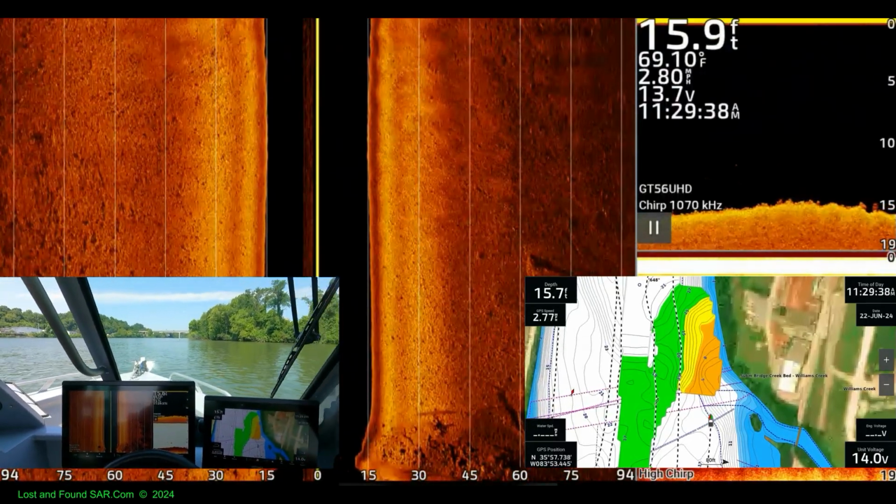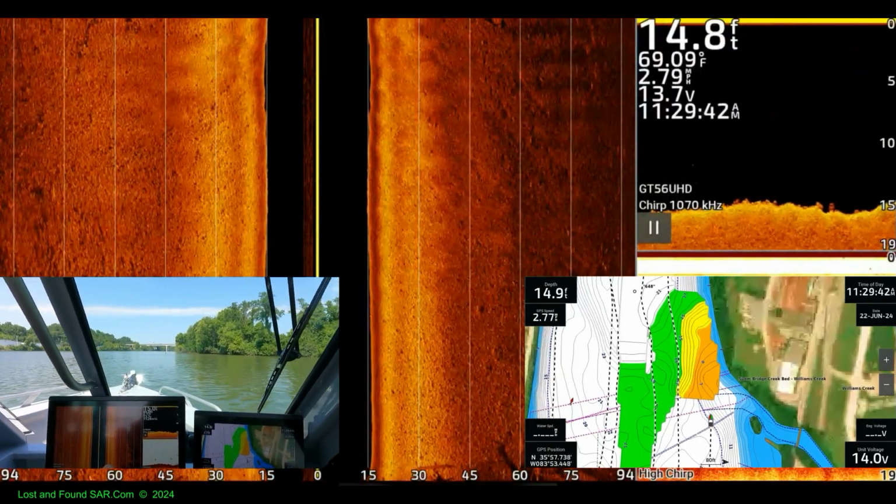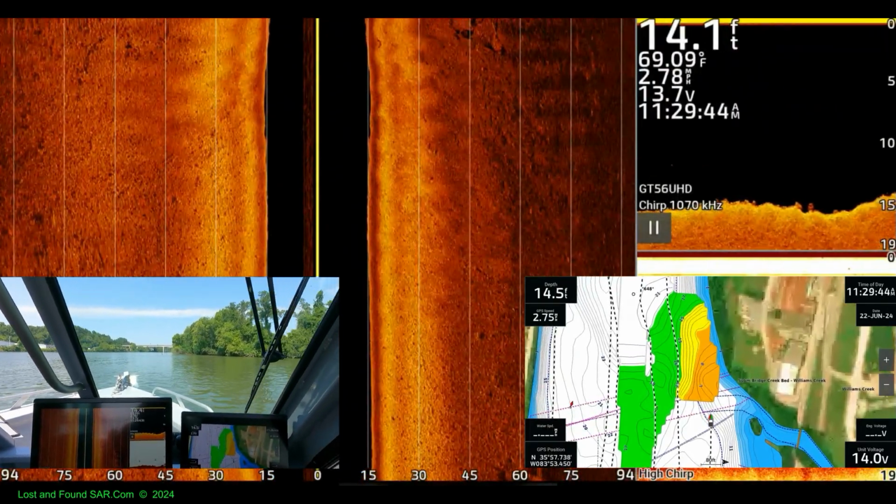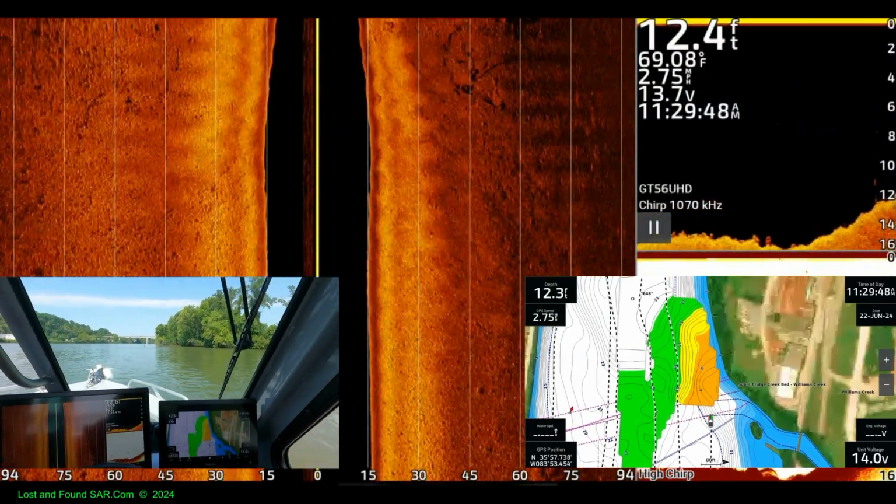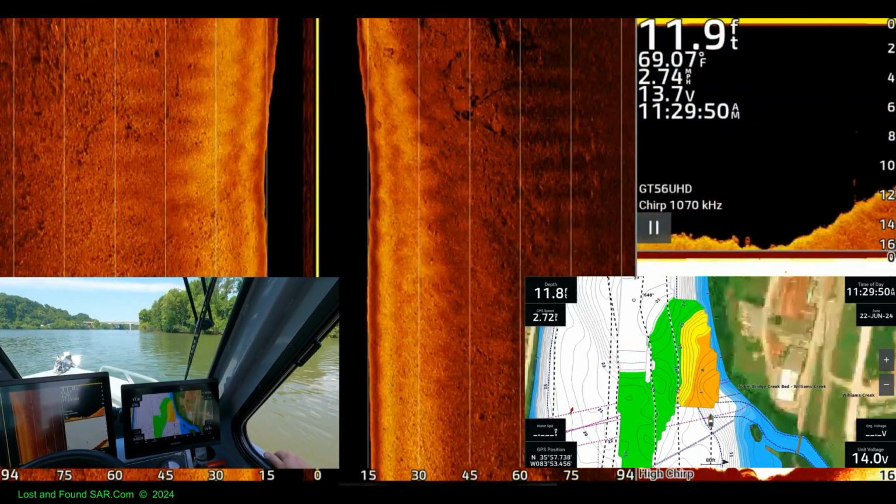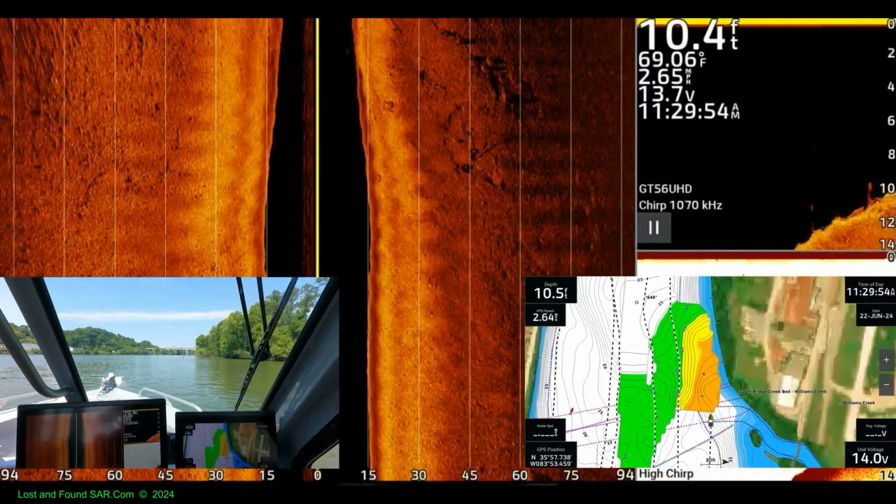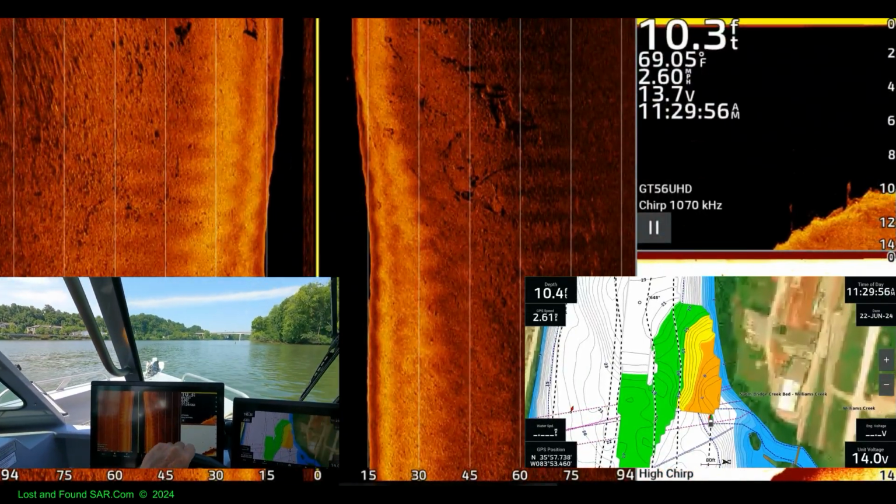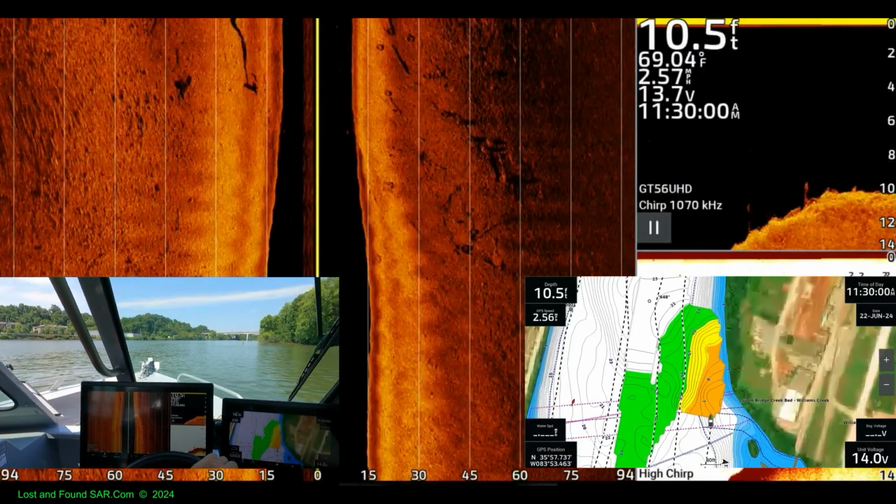Yeah, now remember that stump ahead with the bird on it? I'm pondering whether to go to the left or to the right of that, because I'm assuming there's a big tree attached to it. According to my lines, I'm getting further away from them, so I need to go close to it. And we'll hope we don't hit anything. Yeah. The bottom's coming up. Yeah, it is. 10 foot.